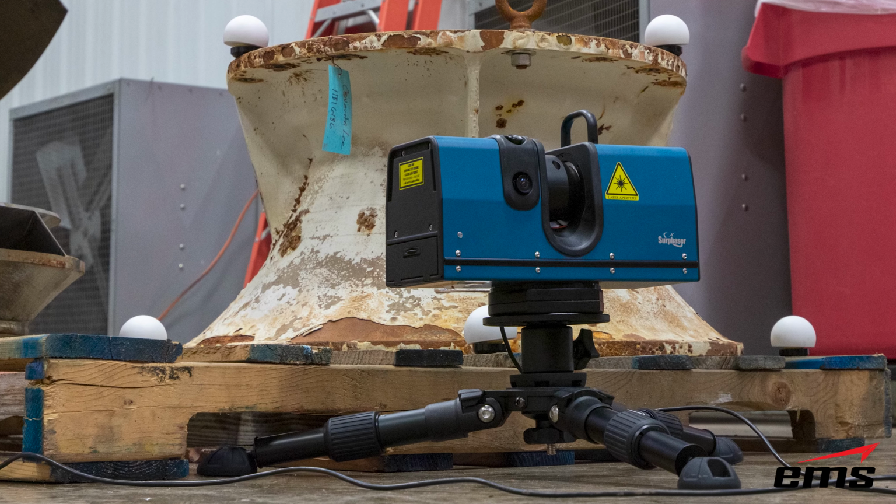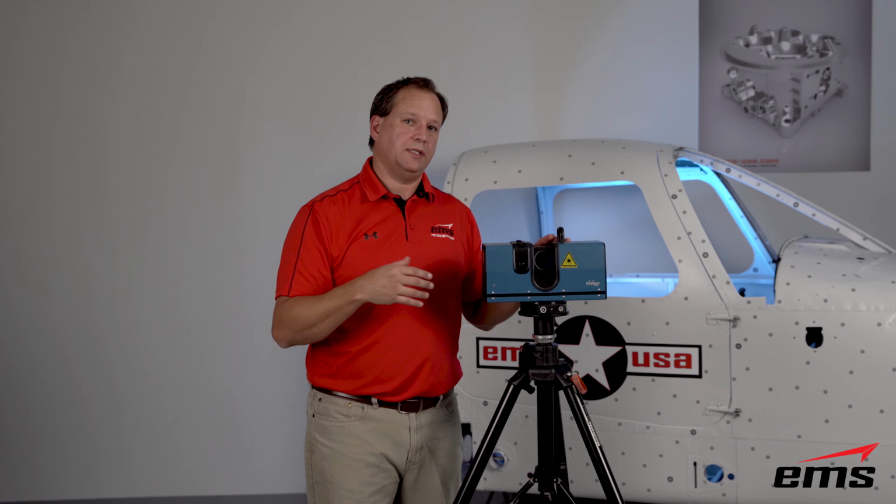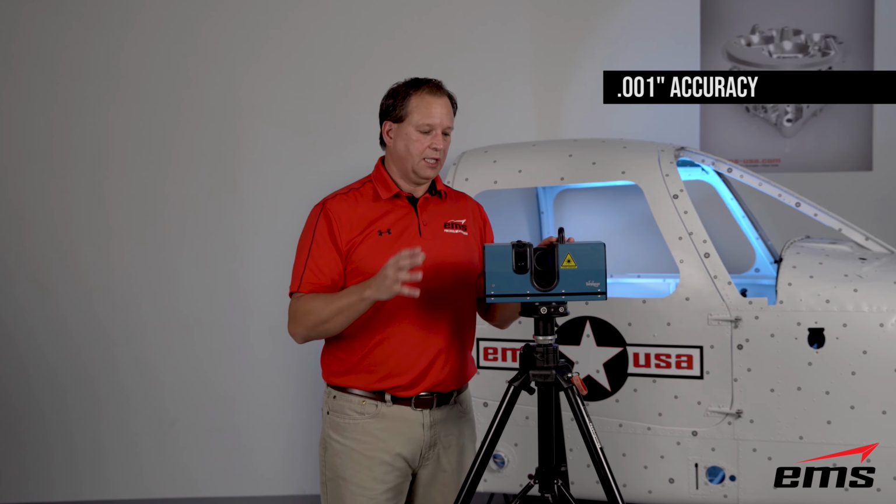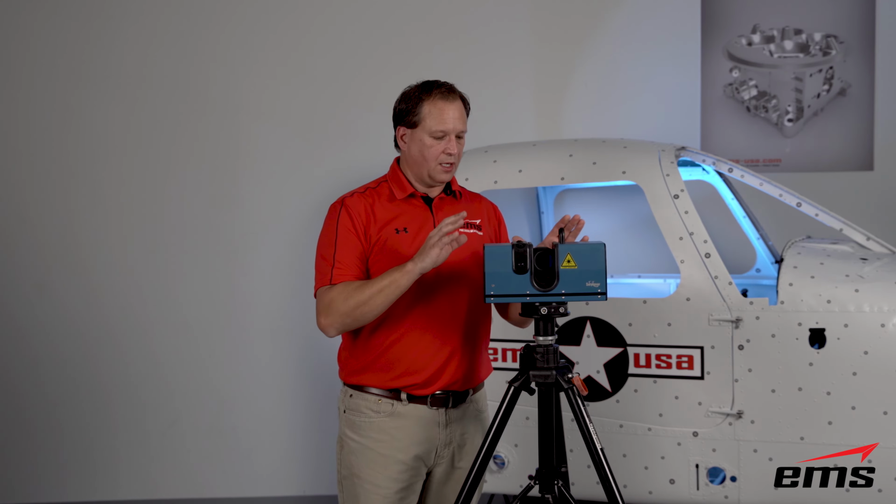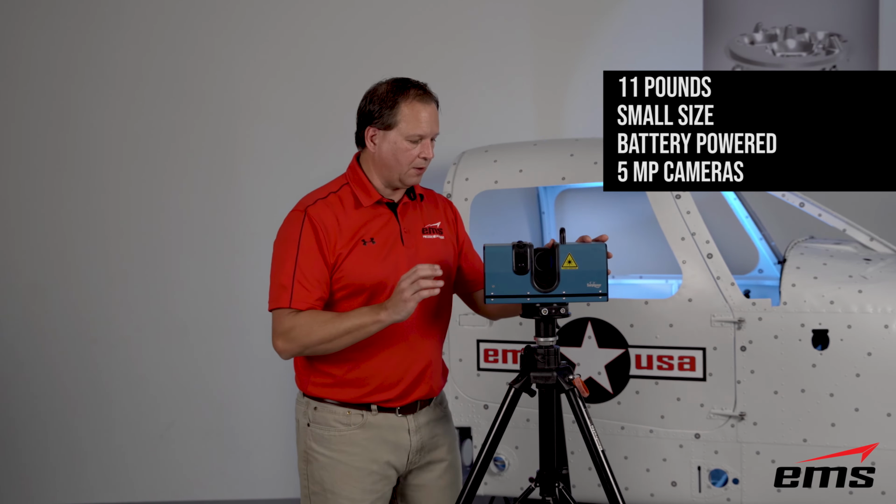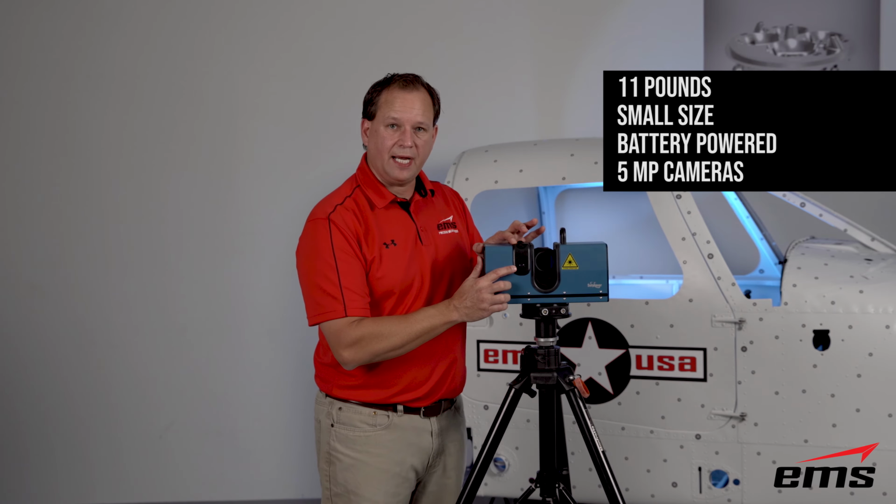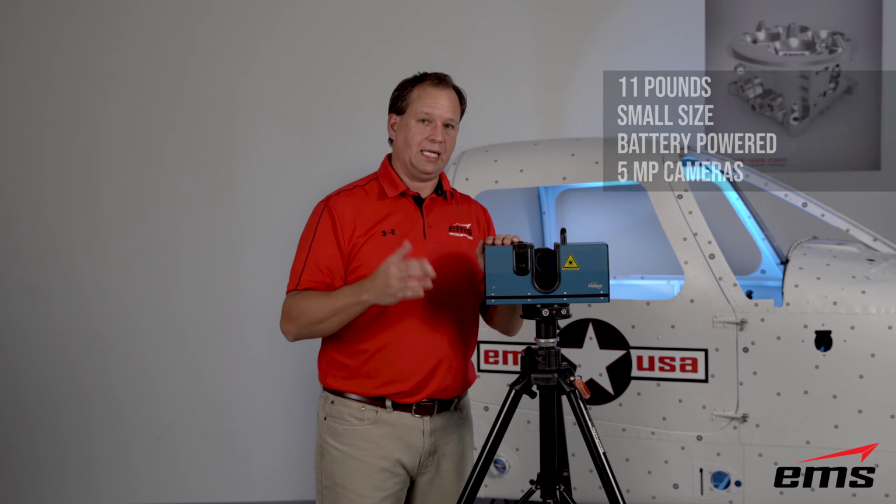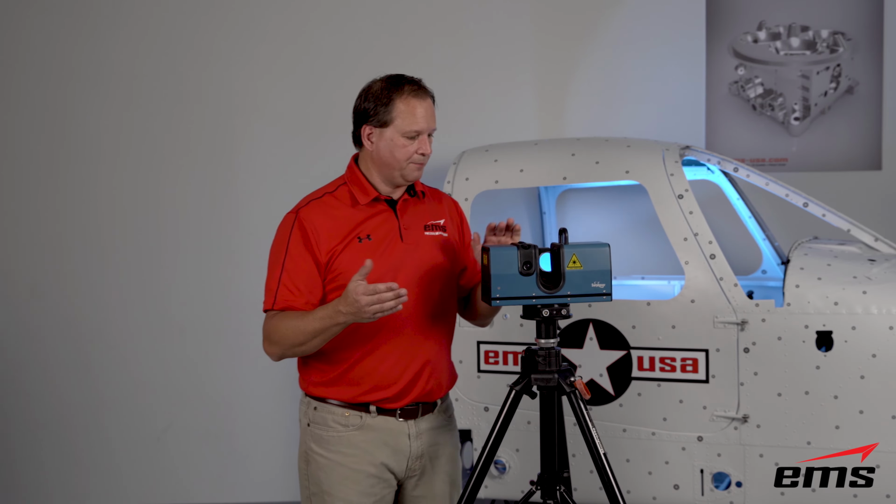The accuracy of this scanner in that range is about 1/1000th of an inch, or 25 microns. So very, very accurate for this type of scanner. Weighs 11 pounds. You can see it's very small. Battery operated, integrated batteries right in here. Also has two integrated 5-megapixel color cameras, so you have the option of scanning in color if you like.